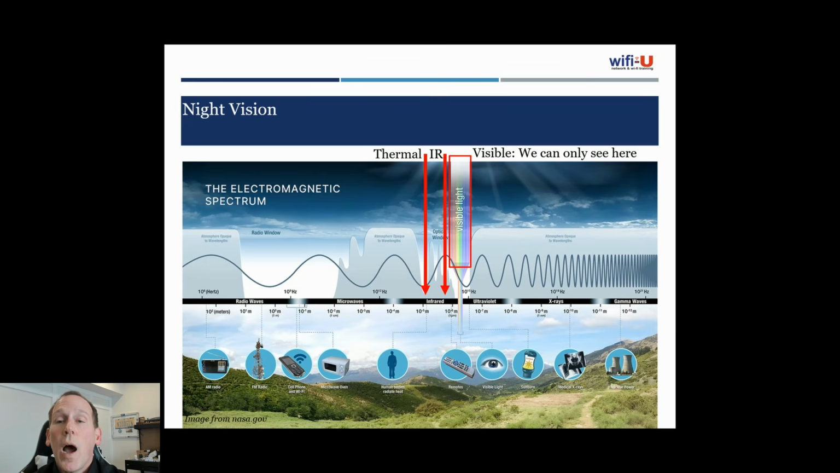What they have is an IR illuminator, and a lot of times there's enough IR light as it is in the nighttime. Even though there's not a lot of visible light, there still tends to be a decent amount of IR light. And so our cameras can actually see in that range. Most cameras, to include Ubiquiti cameras, see in the 700 to 800-ish nanometer range, and they have IR illuminators in case it's really dark and there's not enough IR light, like it's a moonless night, for example. They have enough IR illumination from themselves to be able to see out up to, say, 100-ish feet.